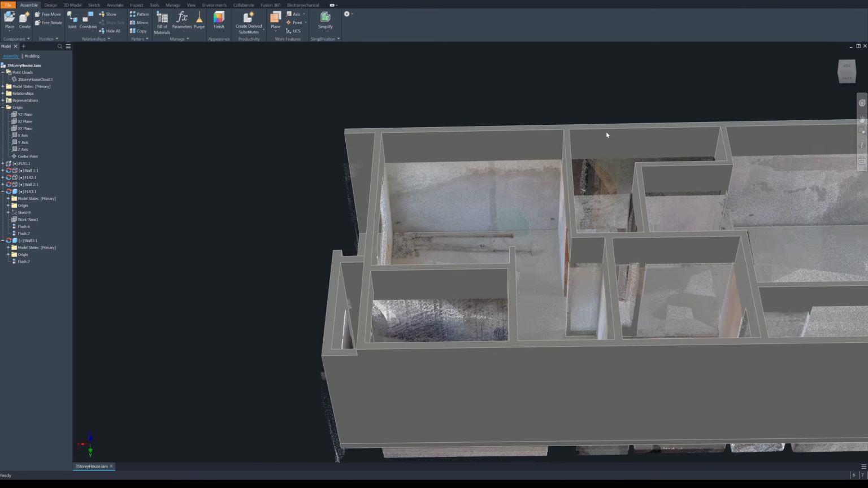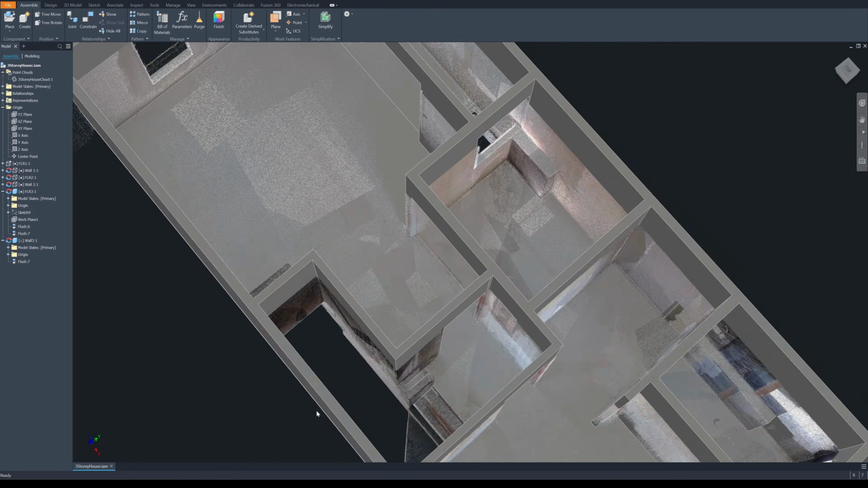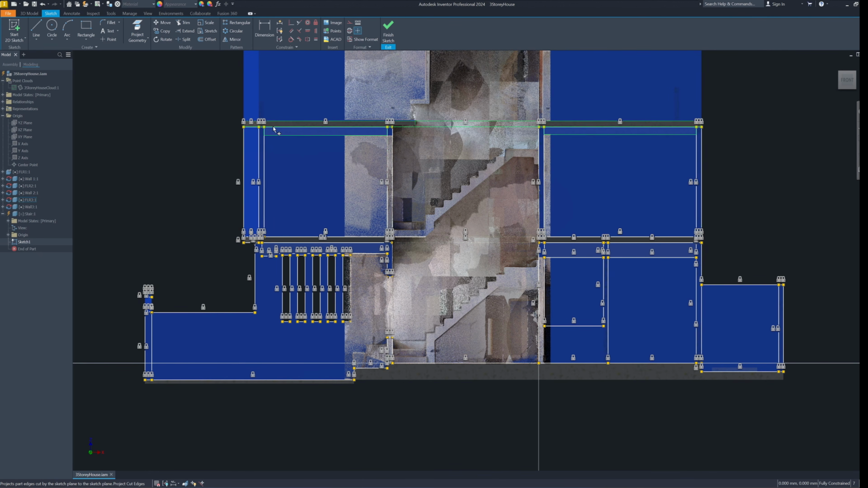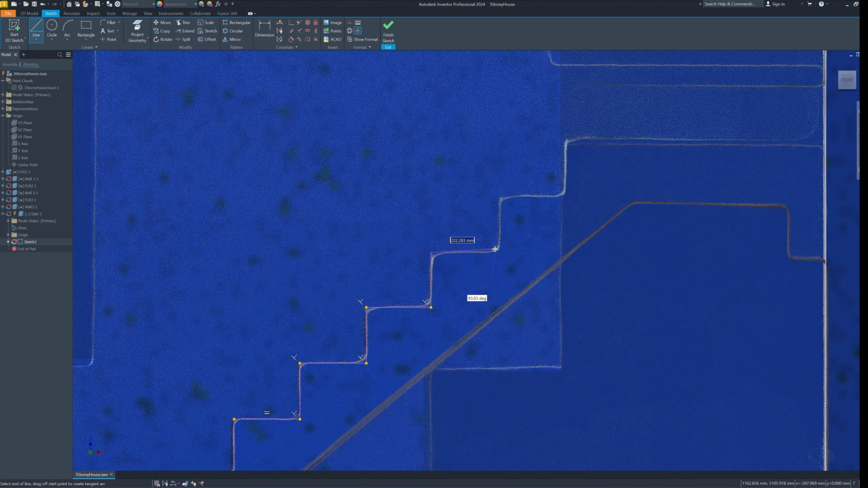With the third floor wall completed, I now move on to creating the staircase between the second and the third floor. Architects know that staircases are among the most challenging elements to model in CAD. With the LiDAR scanner providing abundant reference data, staircase modeling becomes much faster and easier.